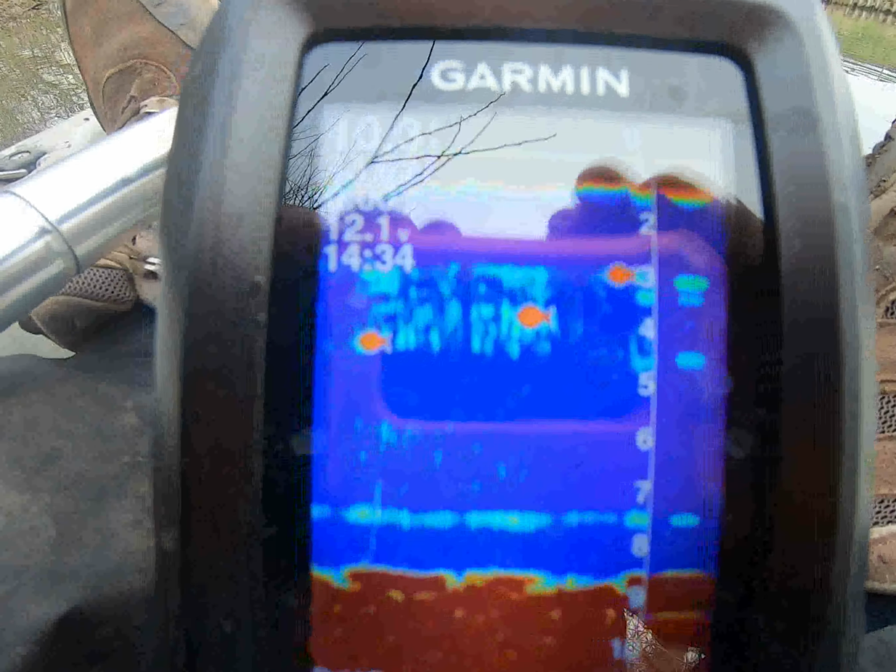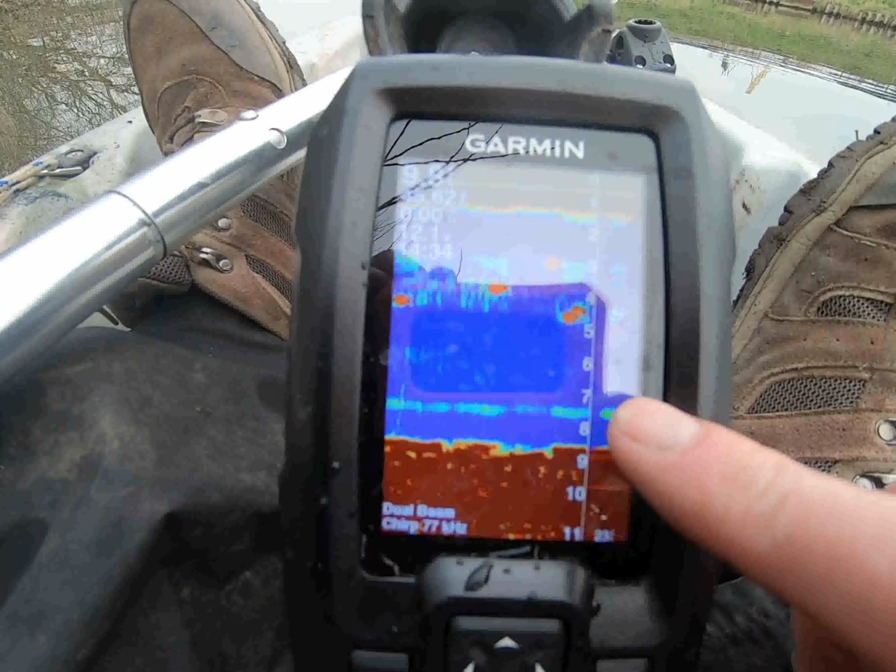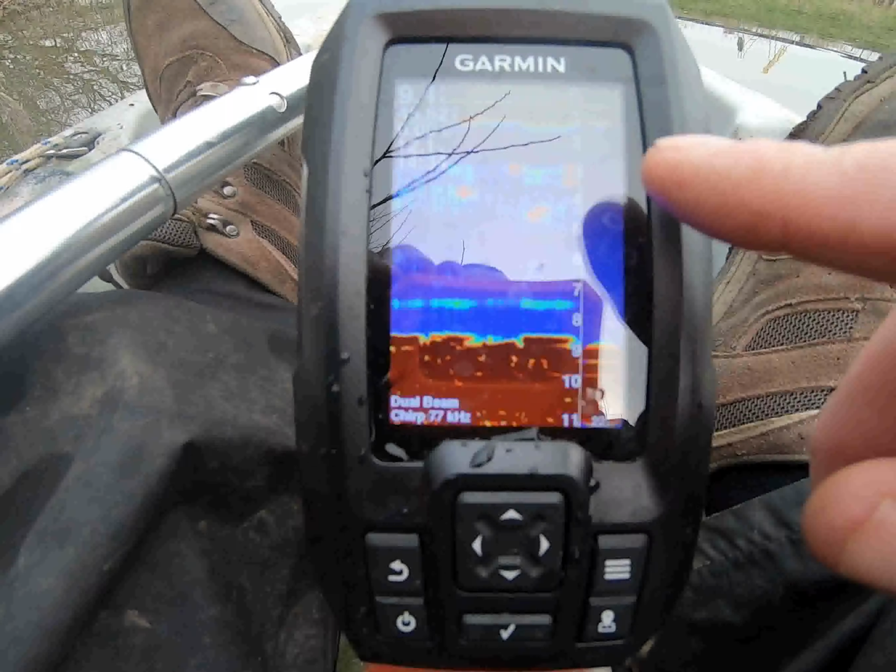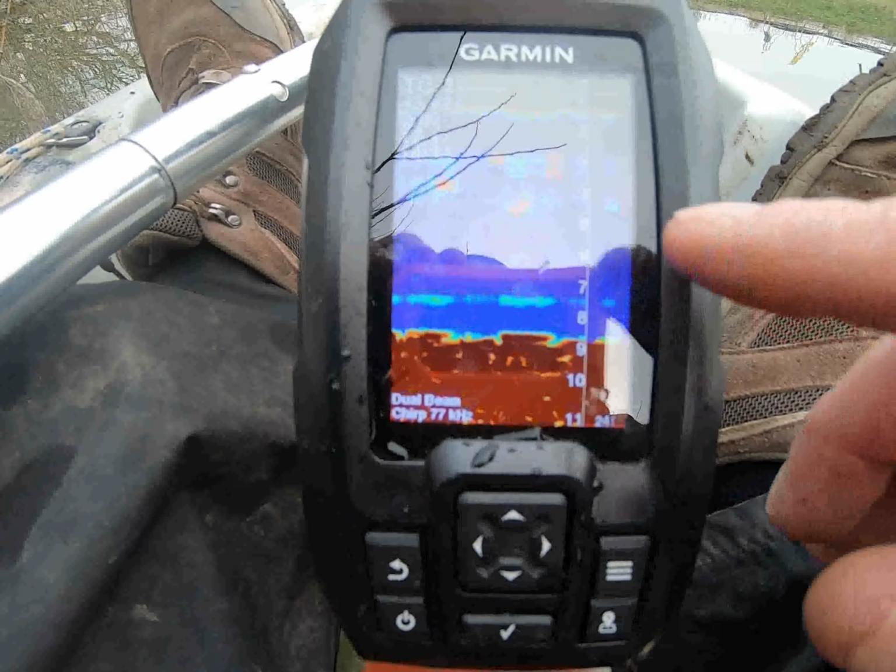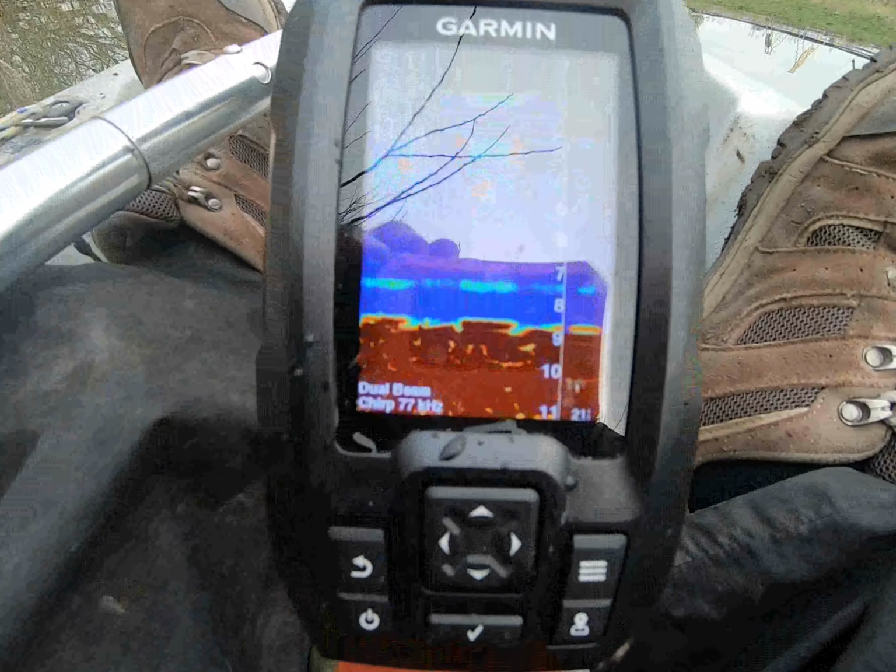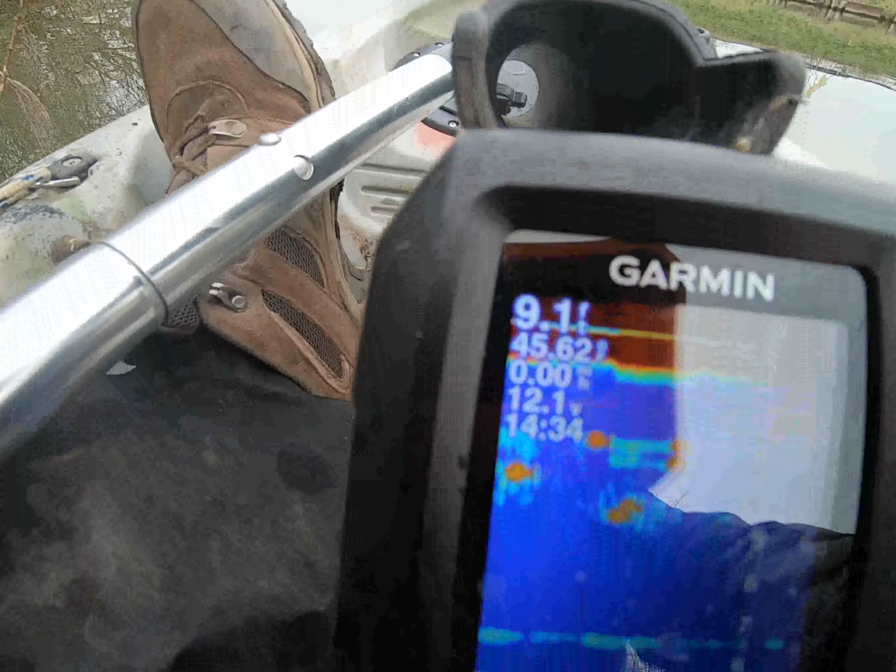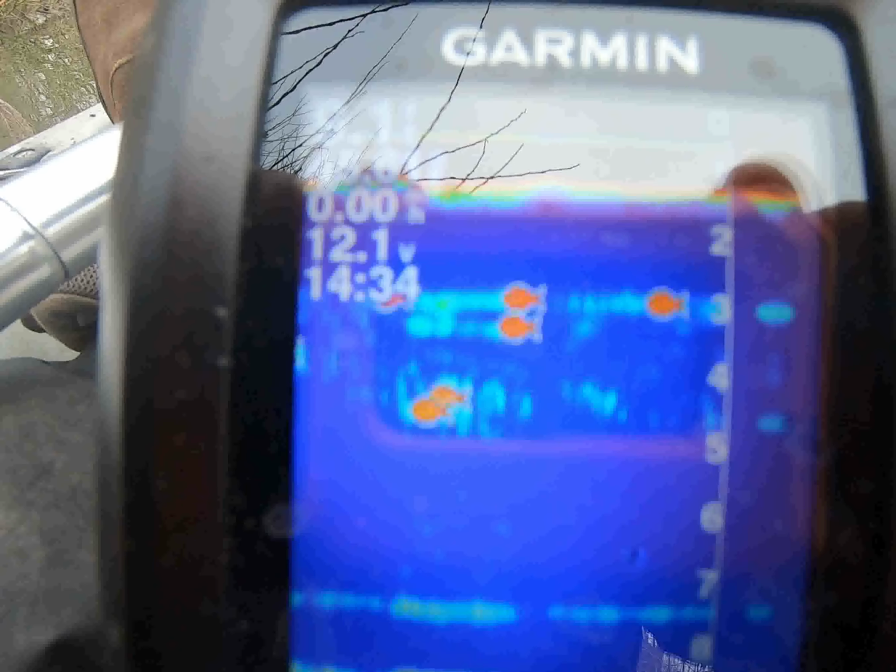There we go. This to the right is what's actually happening right now under the boat, and all this is history. So all these fish are swimming through, but I don't know which way. Loads of them. Could be big perch or pike. Better get back out there.